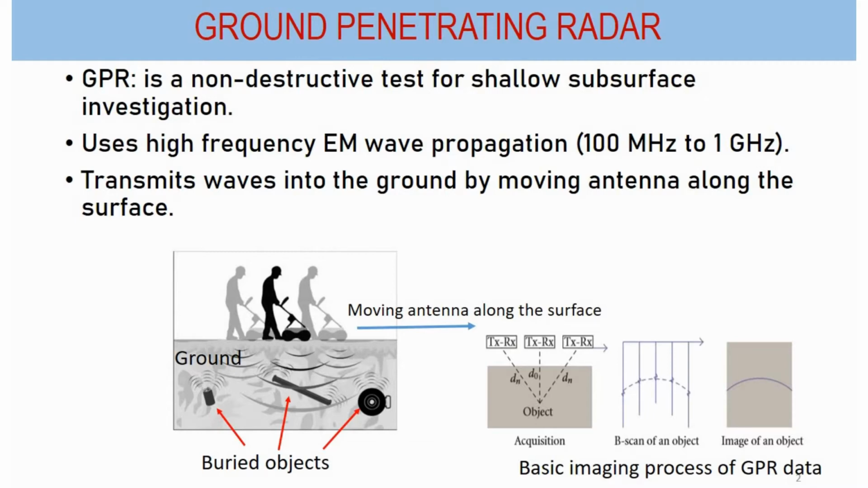It transmits waves into the ground by means of moving the antenna along the surface. Whenever a wave hits an object, a portion of the wave reflects back to the surface and to the receiving antenna. If you see the basic imaging process of GPR, as we move the antenna along the surface, a hyperbolic profile of the buried object will be created.